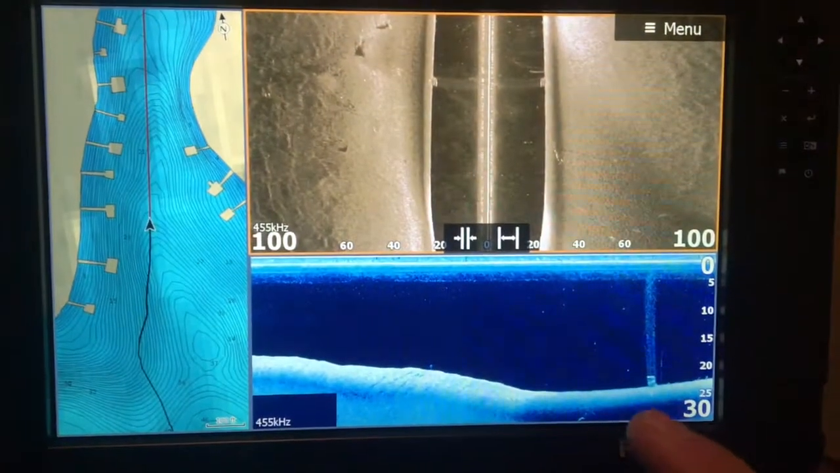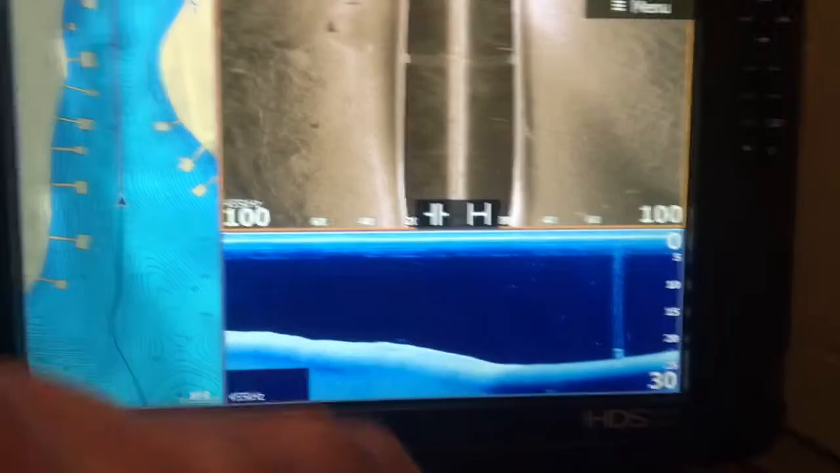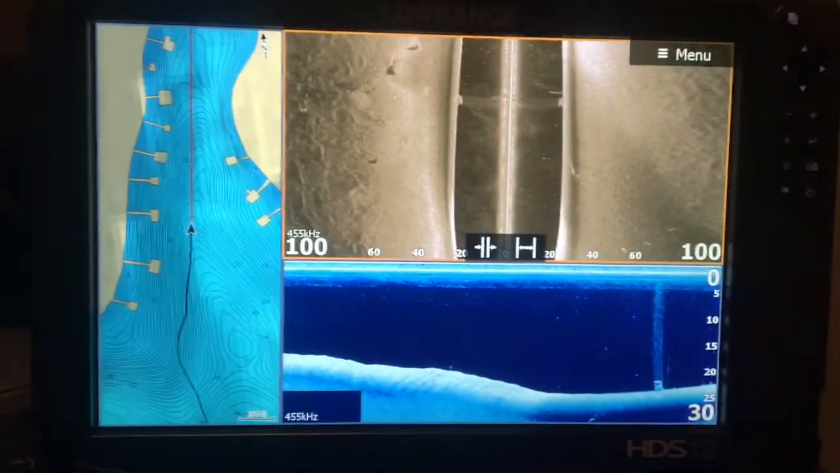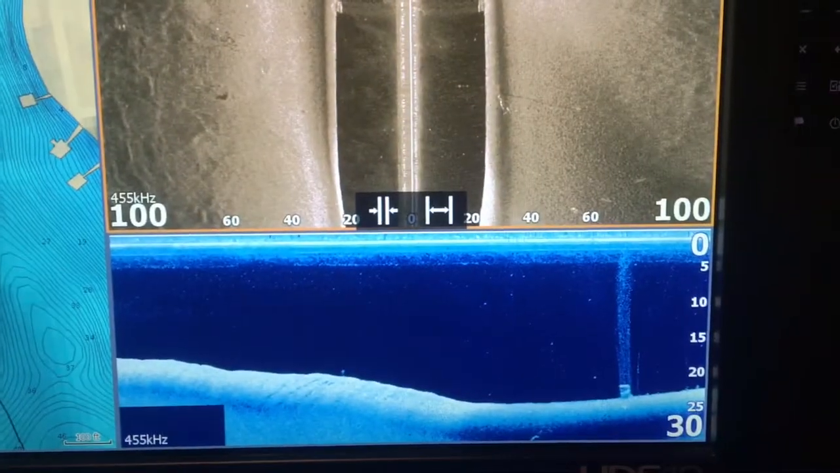And that's off the graph off the front. Whenever I see this screen, this is on the back of the boat, of course, when I'm searching. This is a unique photo. I couldn't figure it out.